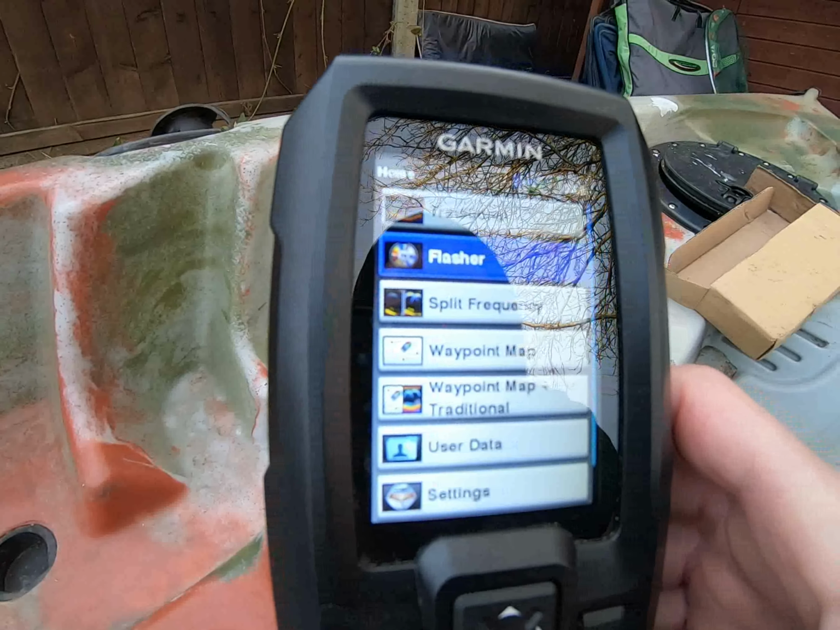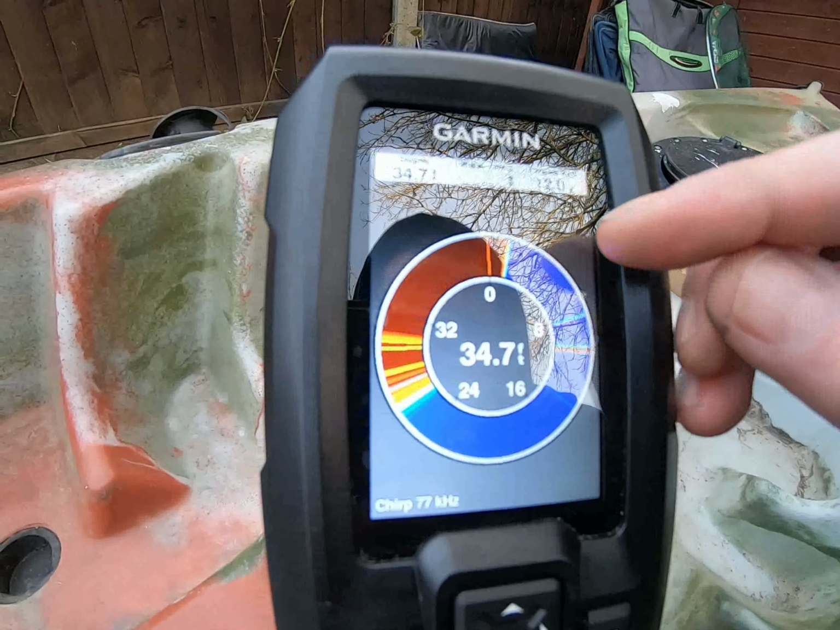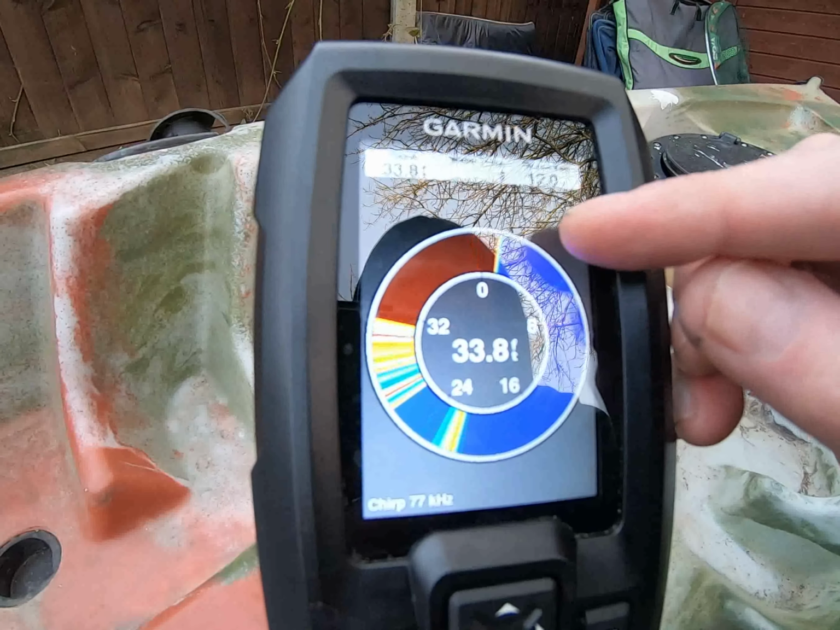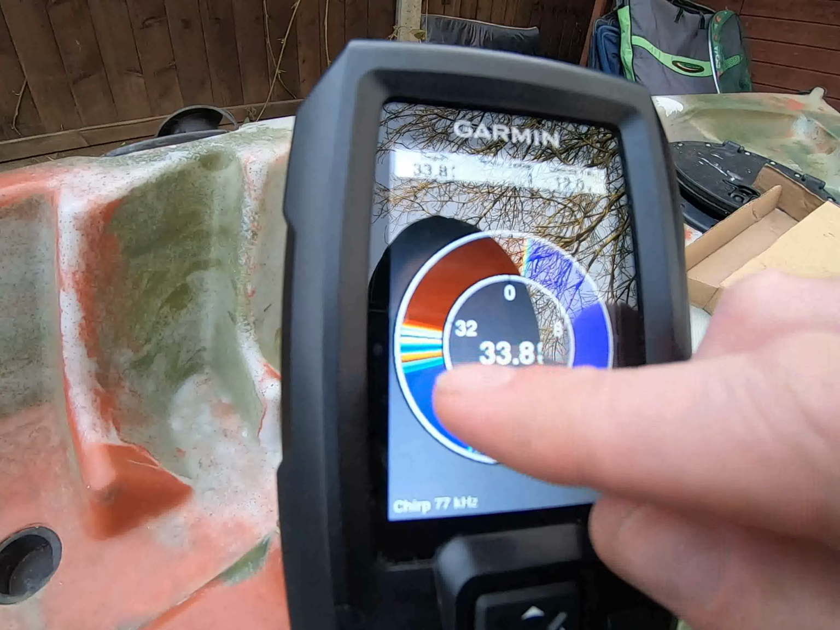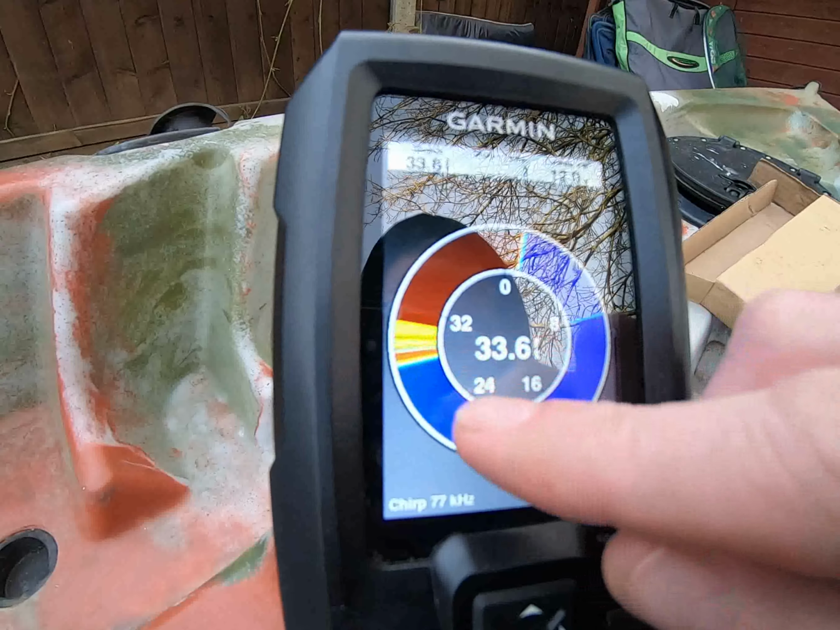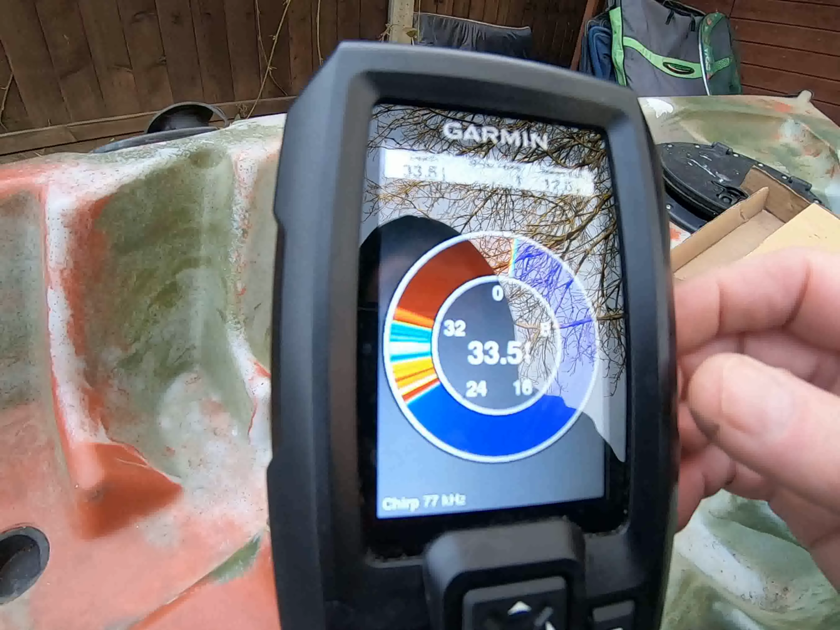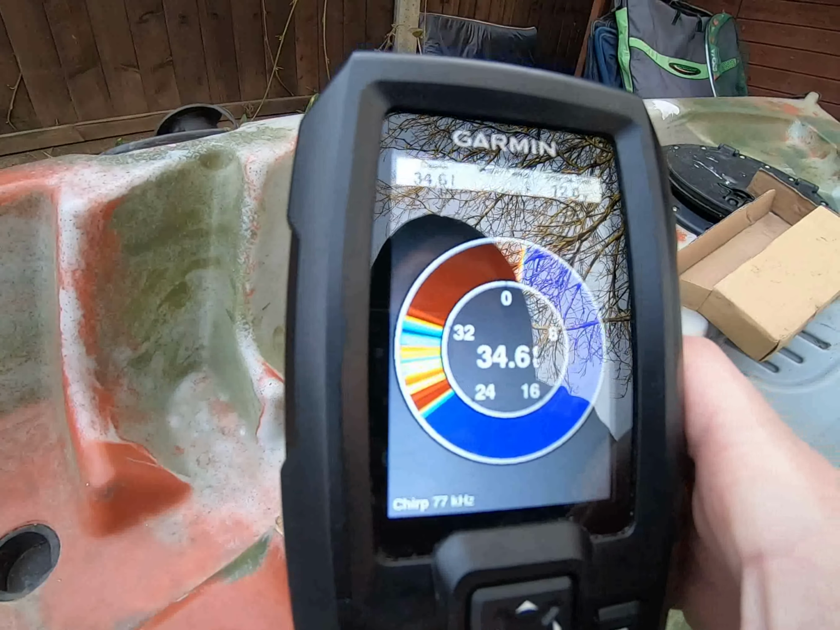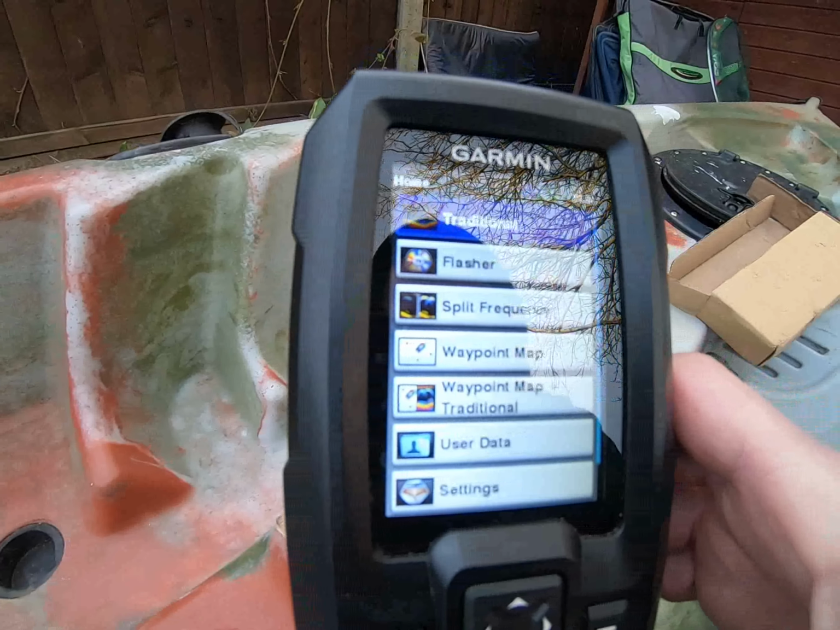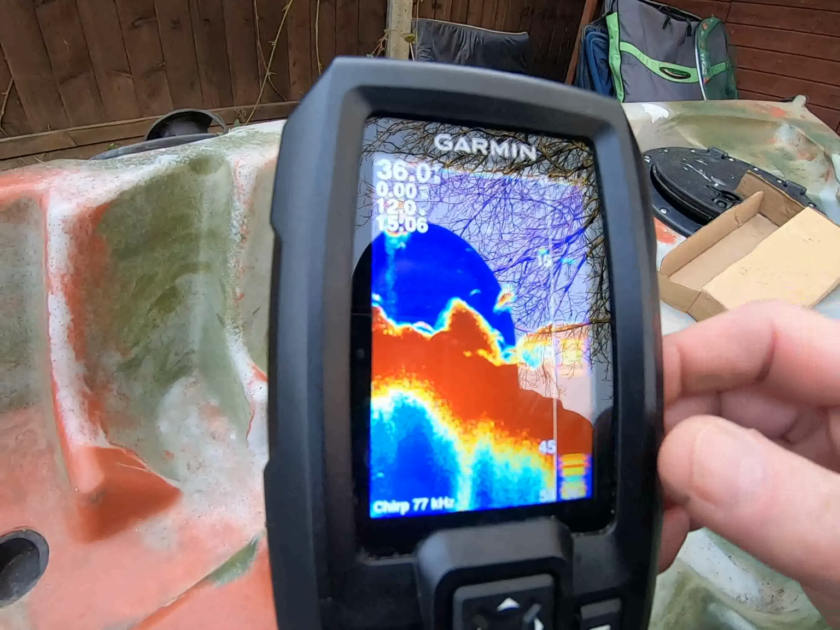You can also do what they call a flasher, which is for fishing directly below the transducer, mainly for ice fishing or fishing right under the transducer from a kayak. This is your depth, and then it's showing fish here as well, so you can more or less see the fish come up for a bait if you're dangling a lure or something. But I must admit I prefer the traditional view with the A scope.